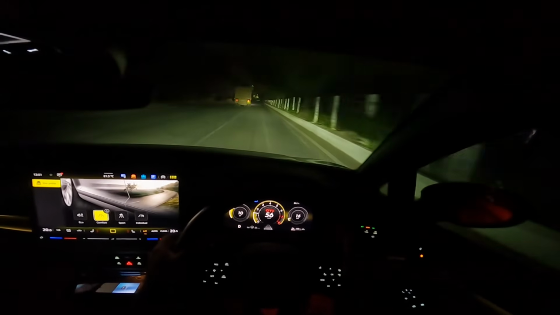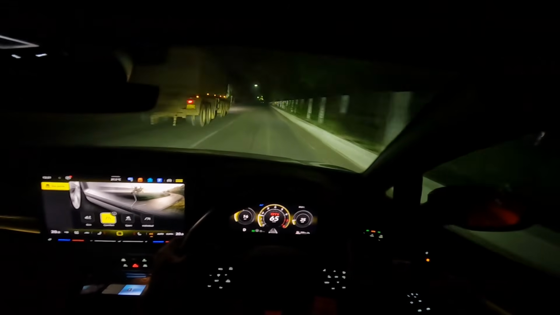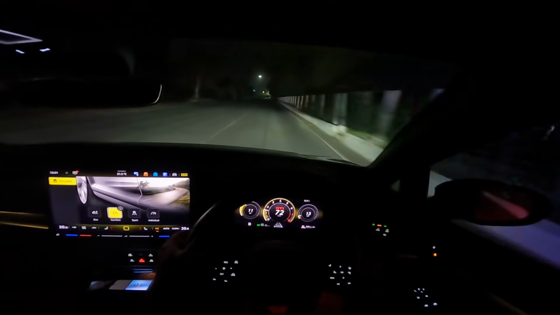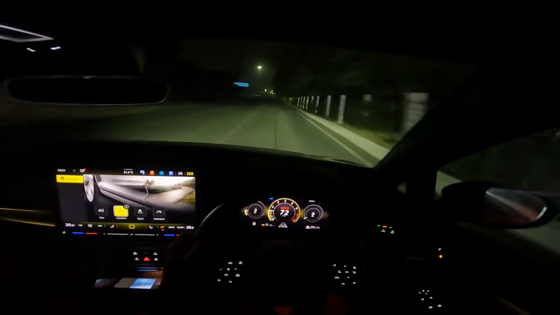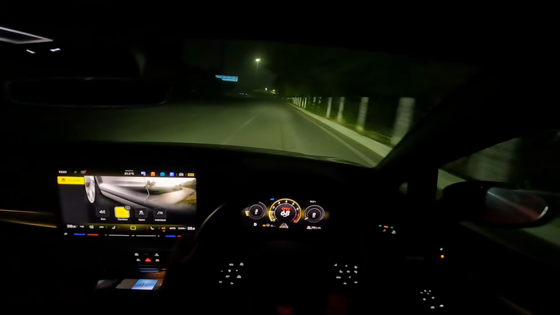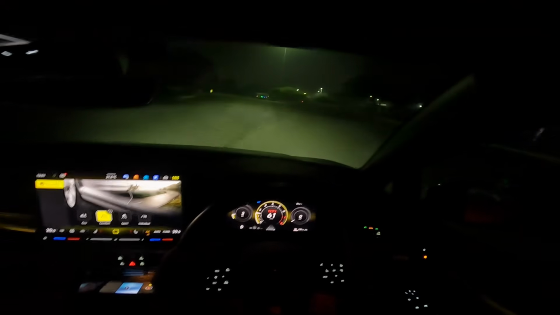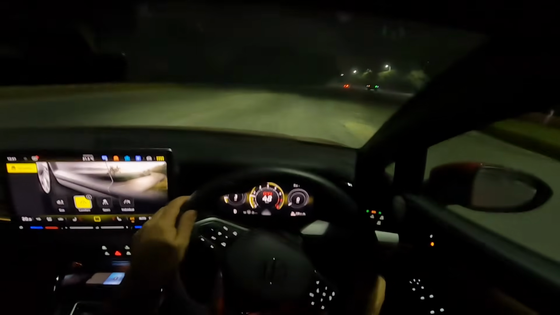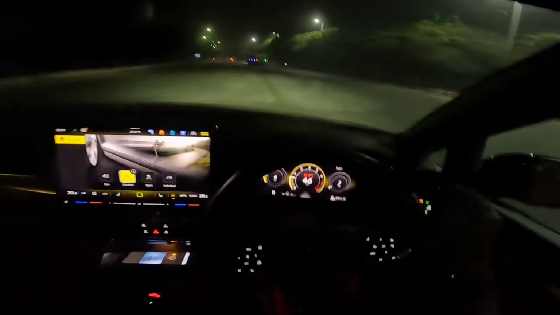Look at that. Let's keep it on auto for some time. Okay, now the headlights. So here, of course, it's on auto.